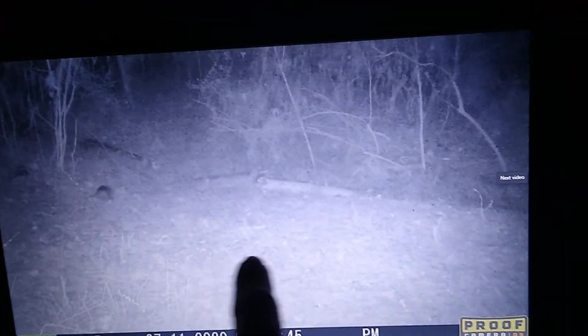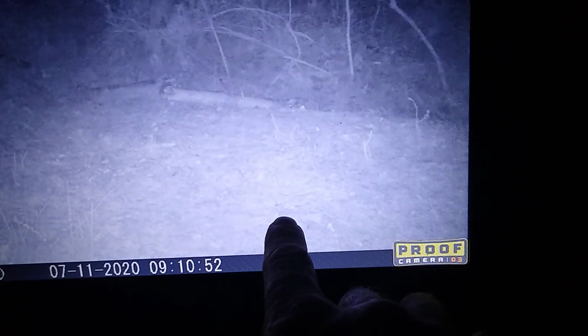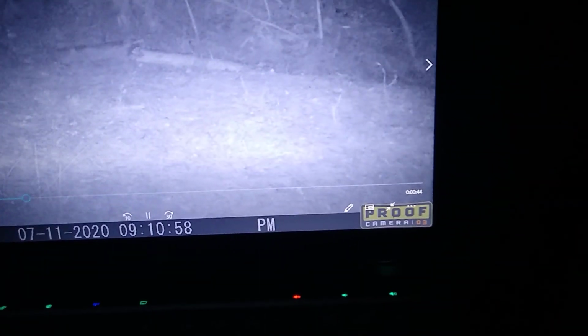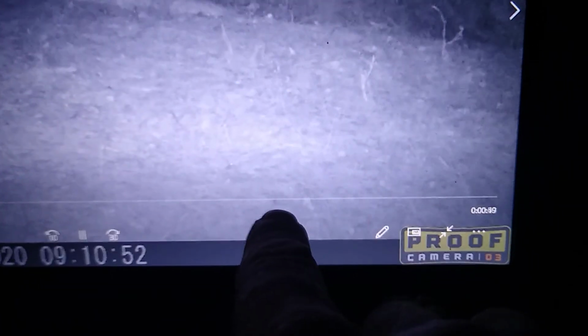Armadillo. You see that? You see that right there? That's a frog. See his eye glowing? Let me back that up. Watch it. See him hop? Look how that eye glows. He hops twice. He's a frog. Ain't that something?